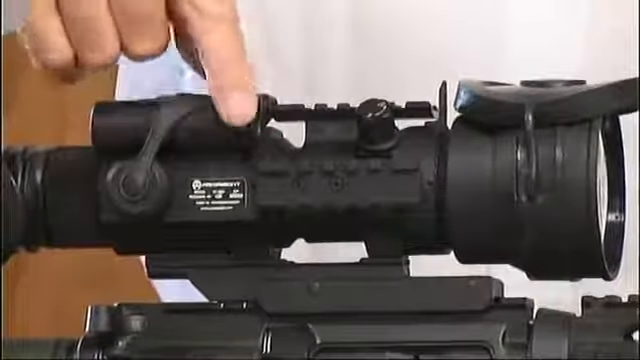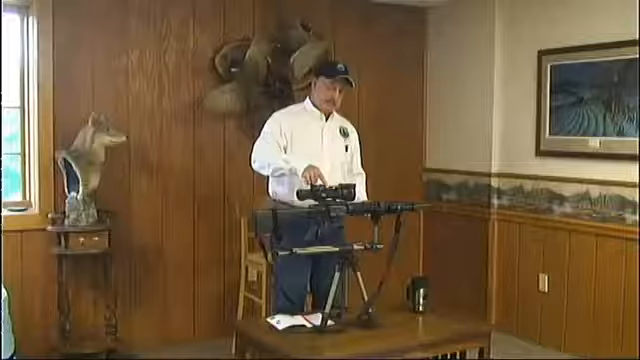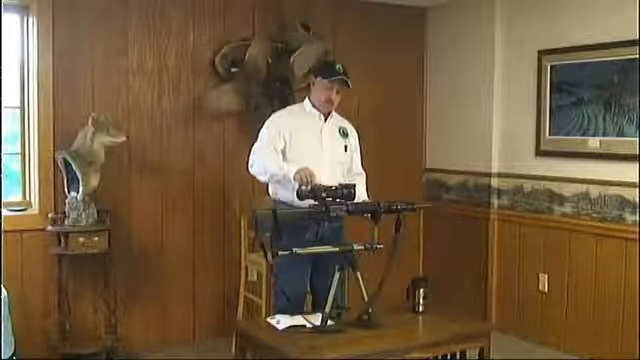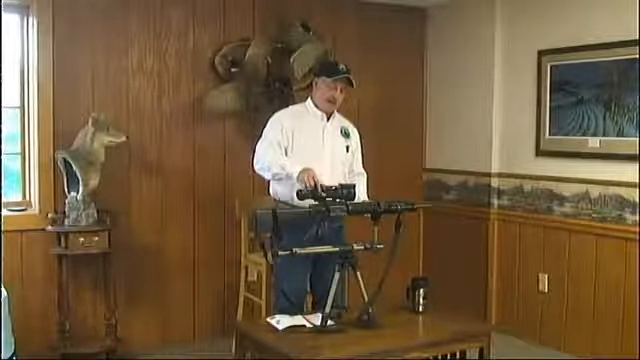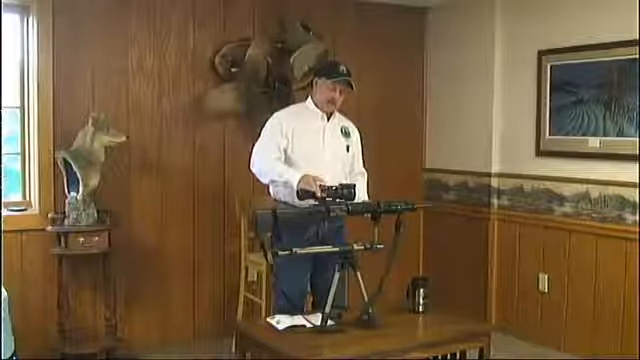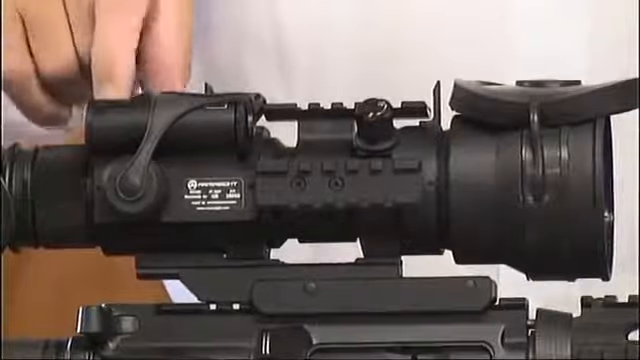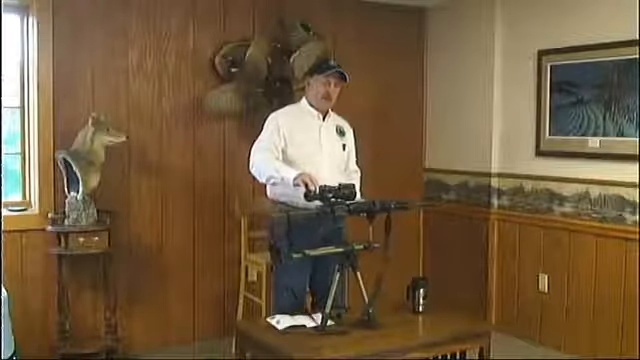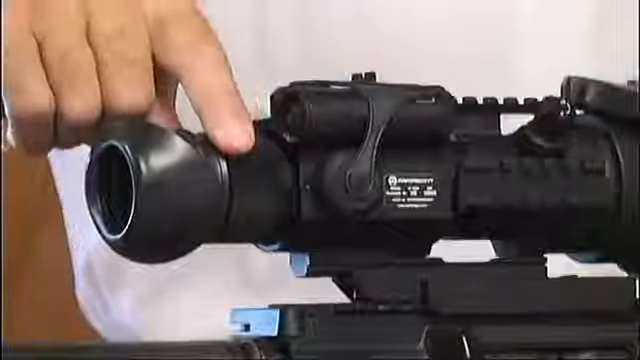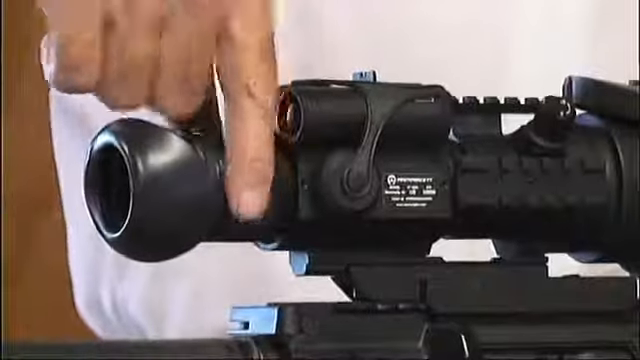It takes a single CR123 battery. That battery is advertised at 60 hours of use, so you're getting pretty good use out of that single battery. It has a windage adjustment here, elevation on the top. One click moves it 1/2 inch at 100 yards. You have your rear diopter for the scope here. This will adjust it to your prescription, to your particular eye.